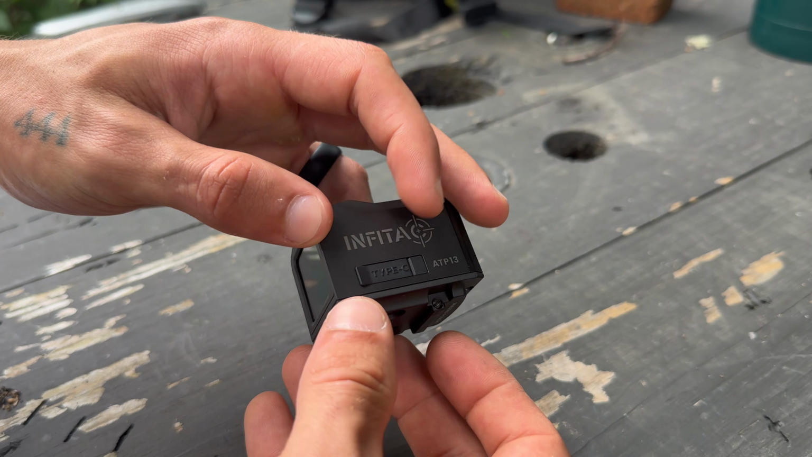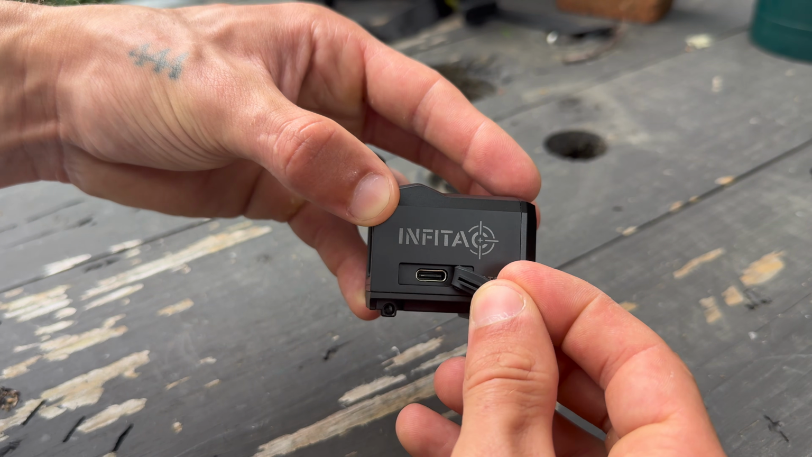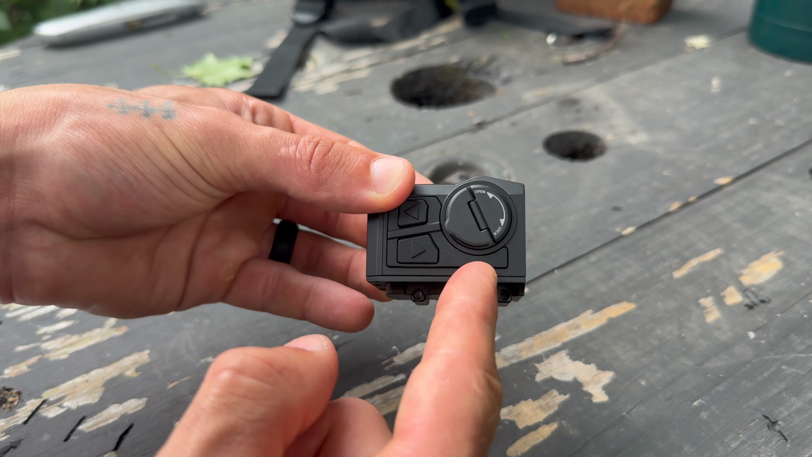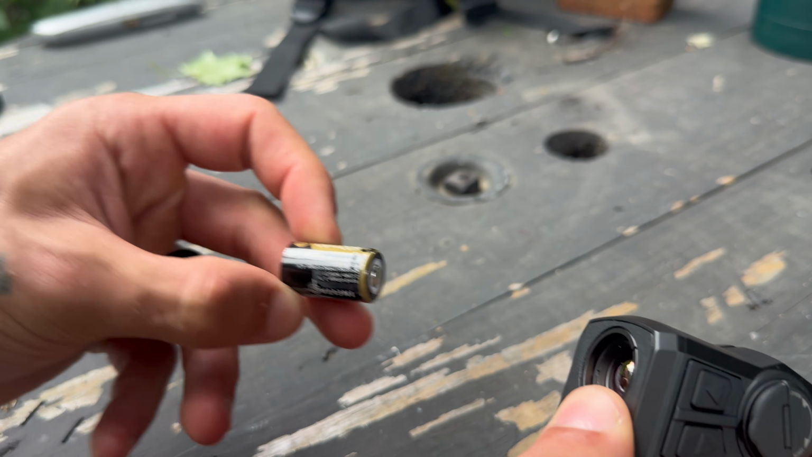Now on the opposing side, there's a small flap that you can pop open for a Type-C charger, and this will help you run an external battery pack if you choose to on the field. However, in proper conditions, this should function for 5 hours on a single battery, and those are easy to replace, plus they give you 2.